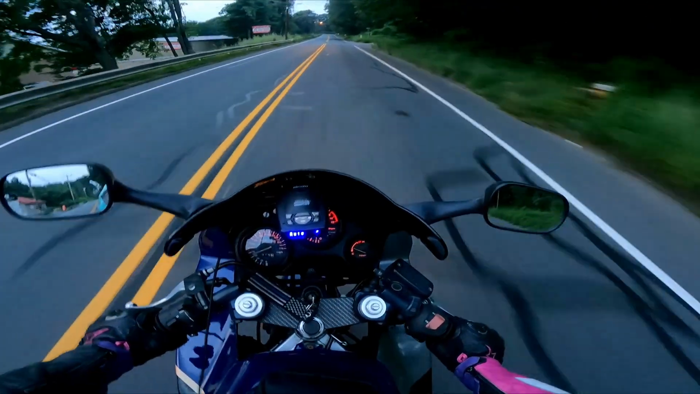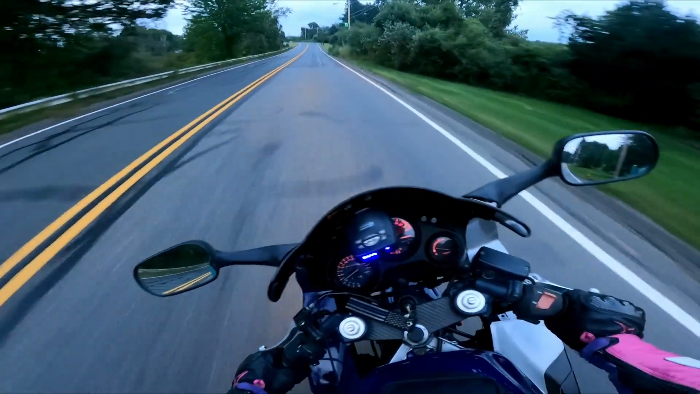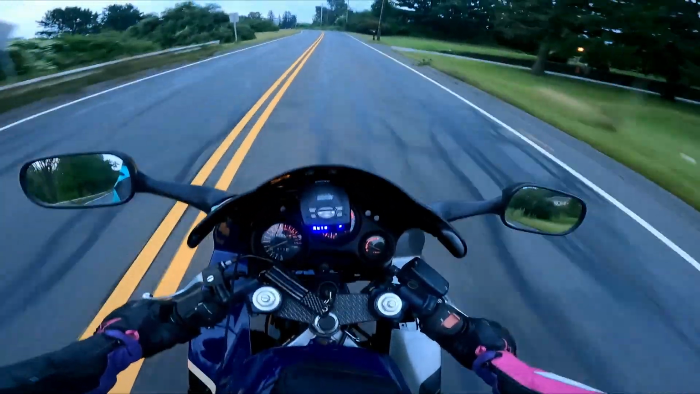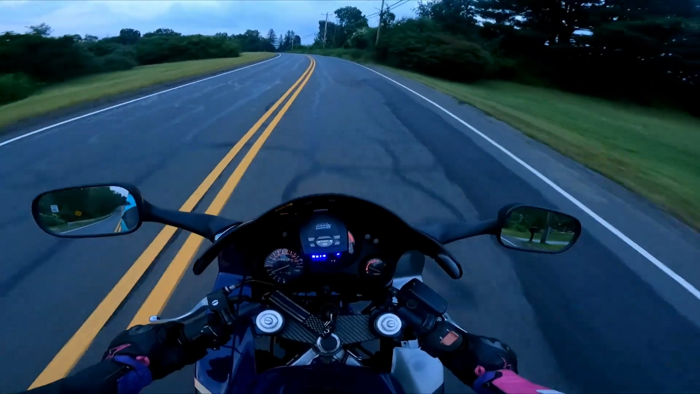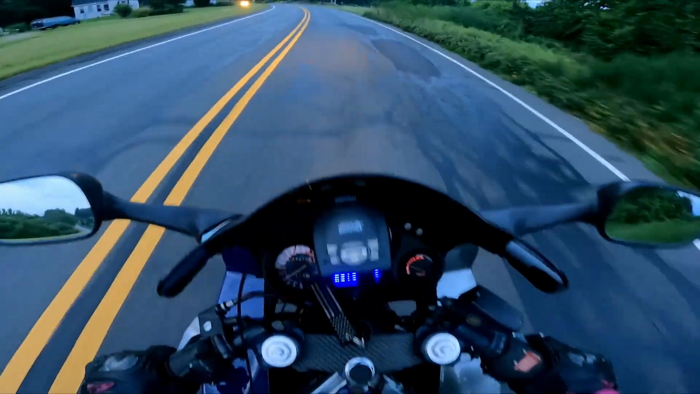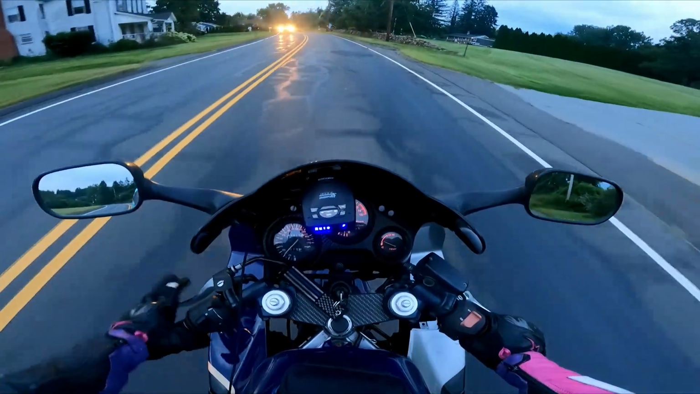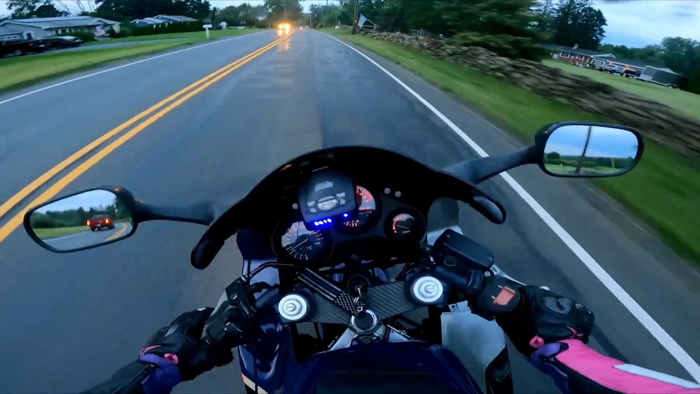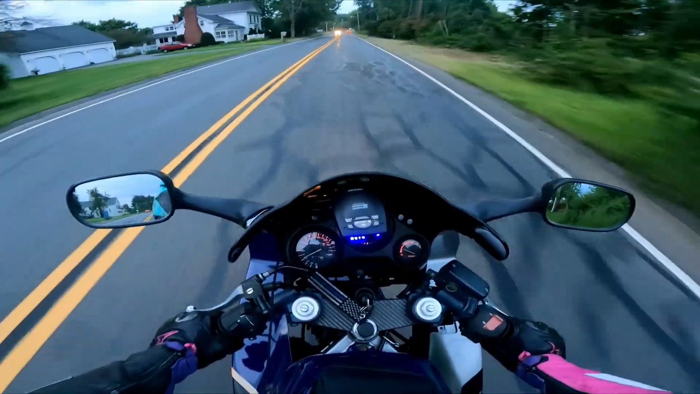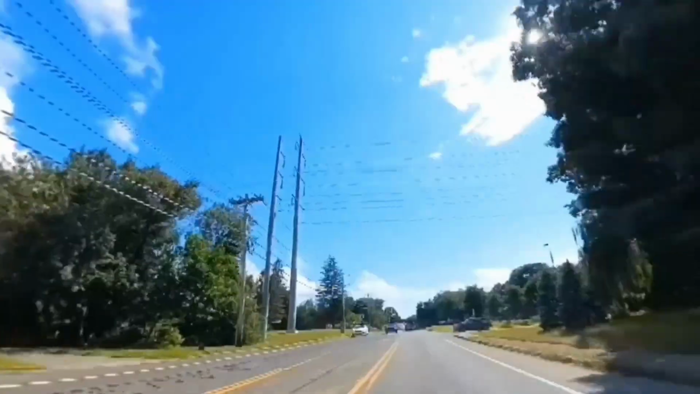But anyways, on this cool, nice night ride, we're gonna talk about learning skills and how useful they could be. Not in just having fun, but also avoiding crashes. Being able to flick like this without dropping it, being able to brake like that without locking up the front wheel. All very useful in preventing crashes. I just had a buddy crash a week and a half ago. I'll put up the video if he allows me to.